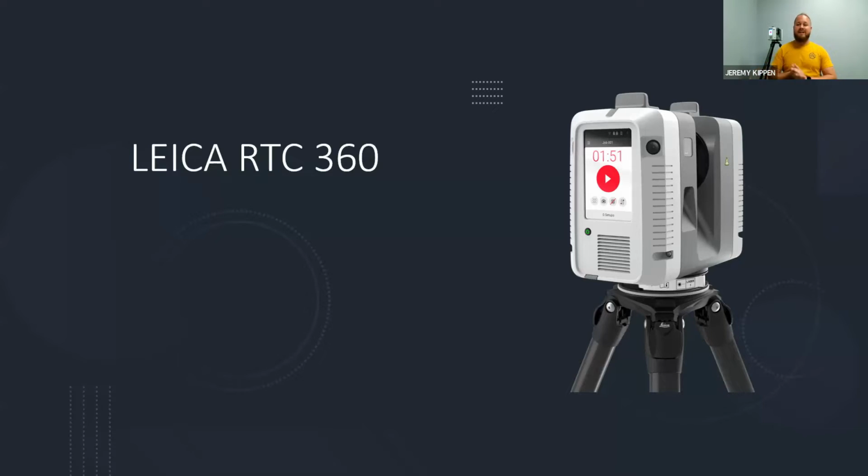All right, everybody. So like I said, we are going to be talking about the RTC360. Now, many of you who are familiar with the HDS world, such as scanning with the P series, the P40, P50 scan stations, the BLK360, the BLK to go, this kid right here is another piece of equipment, another module, as it were, to the HDS world.